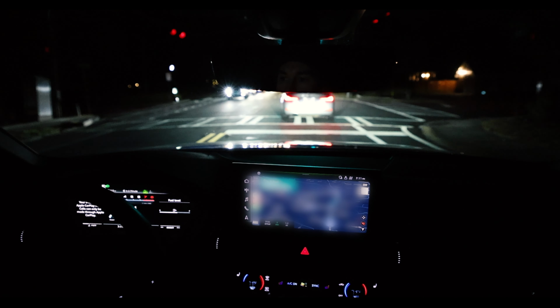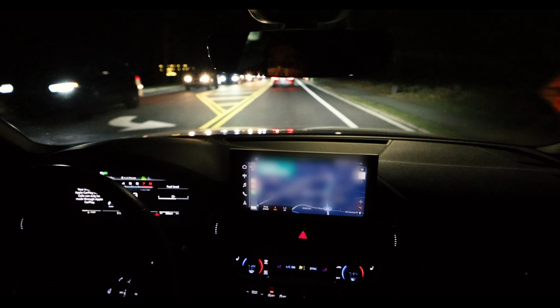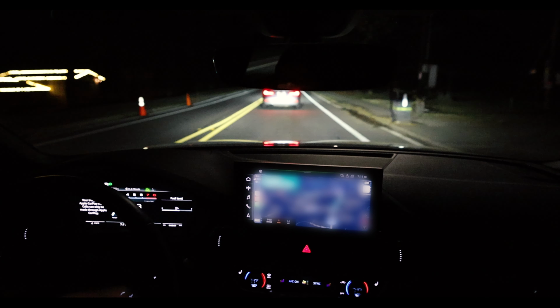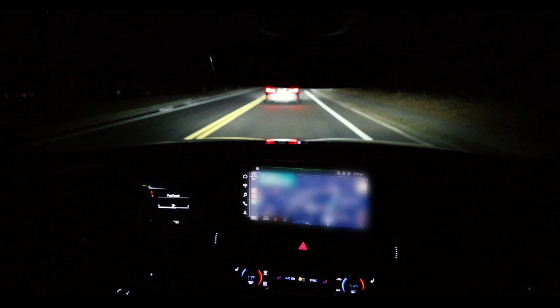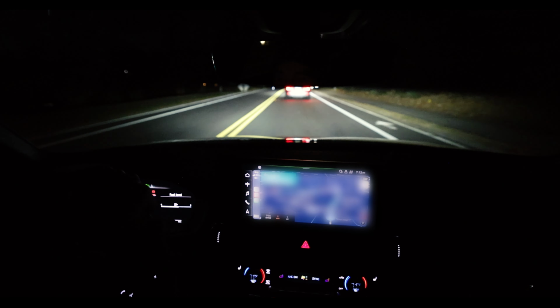All right, let's do a quick rip again. Just test it. This thing is awesome. This person in front of me is really struggling to find where the gas pedal is, but it's all good.